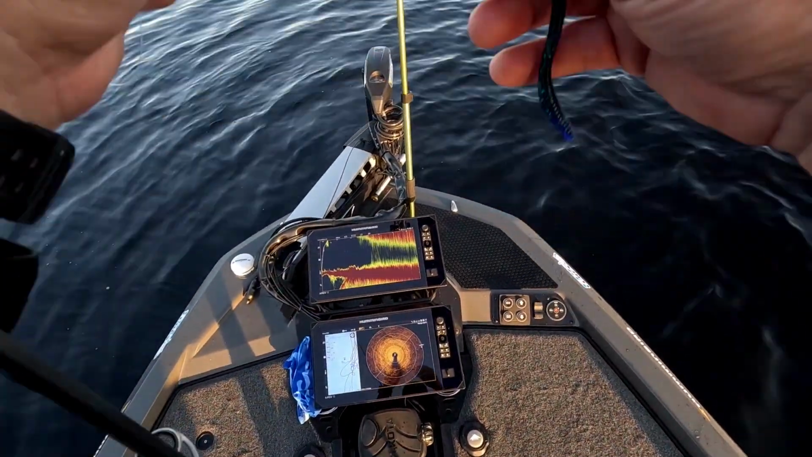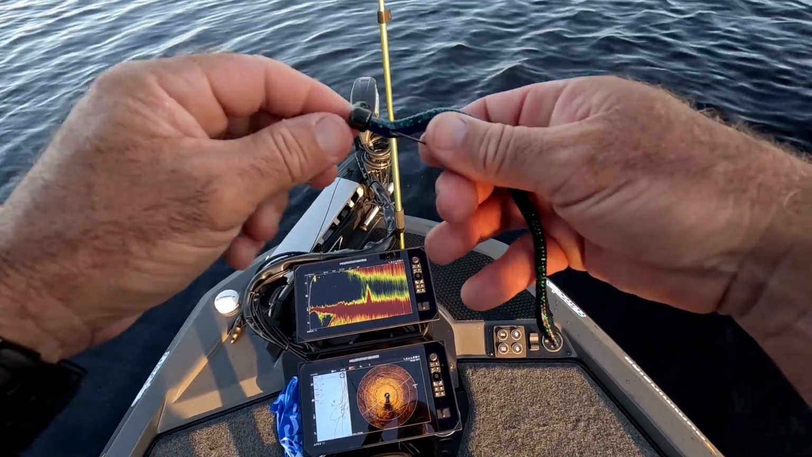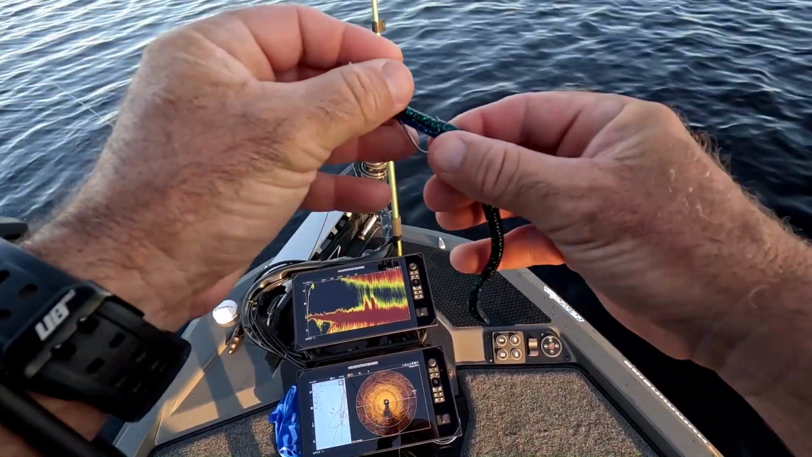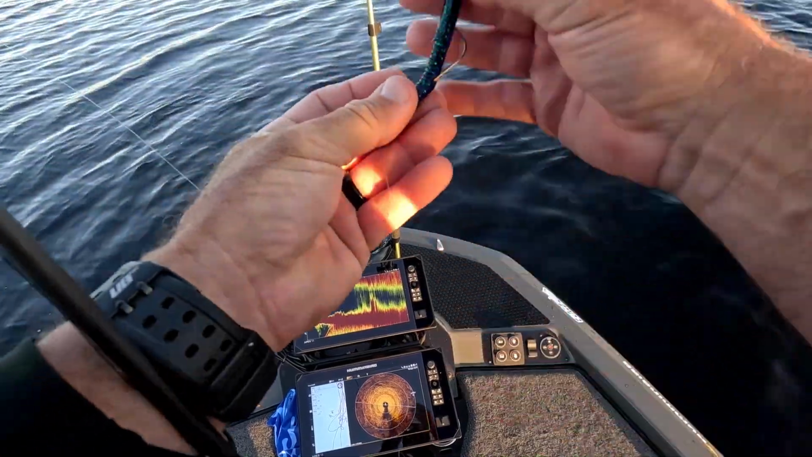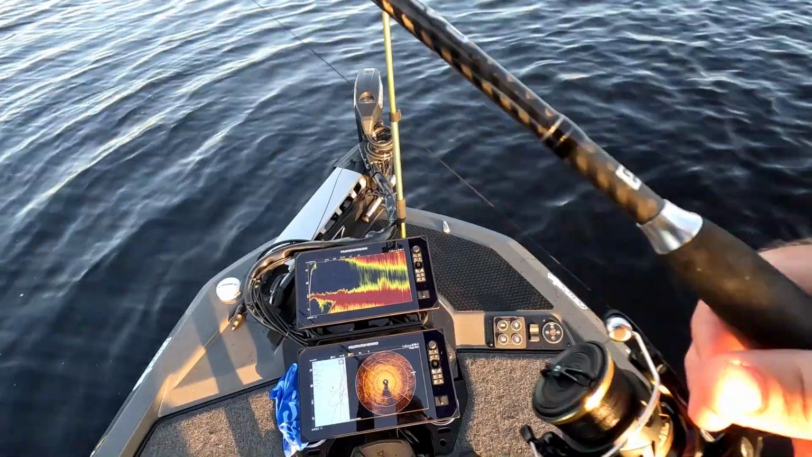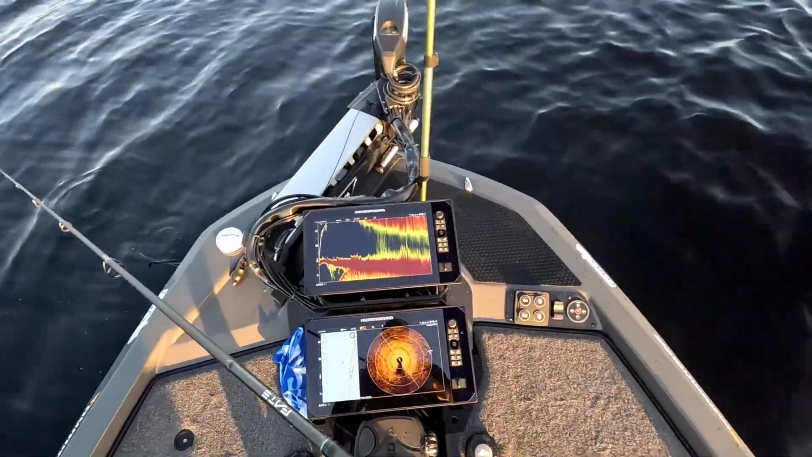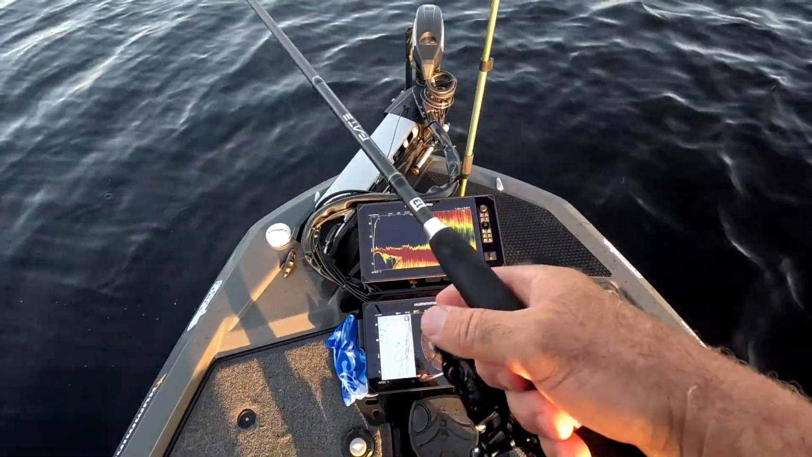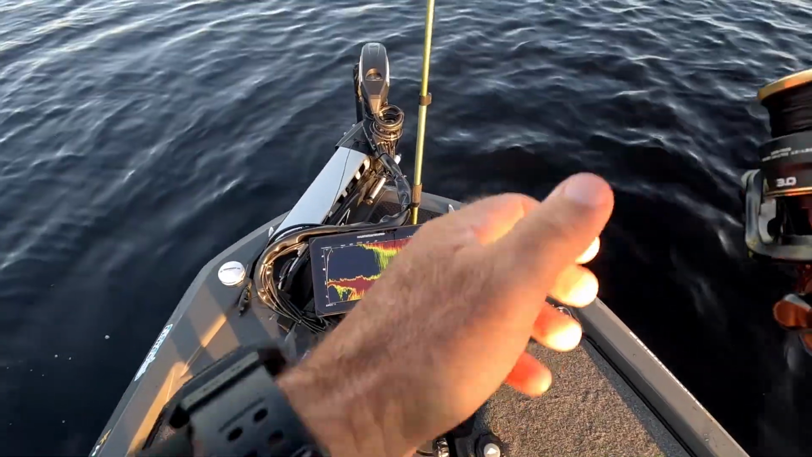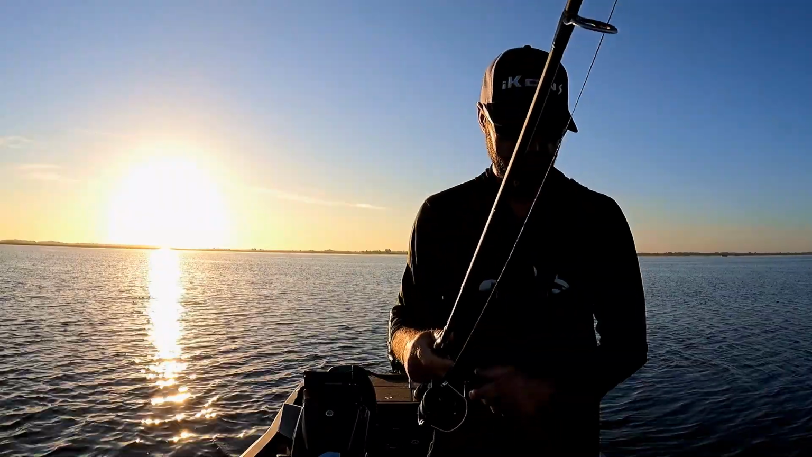And I am throwing my little Ned head rig, 12-pound leader, and a June bug Pippin 6er floating worm, so it stands straight up like that. And there's a bunch of fish, if you can see, right out here in front of me. Right there.